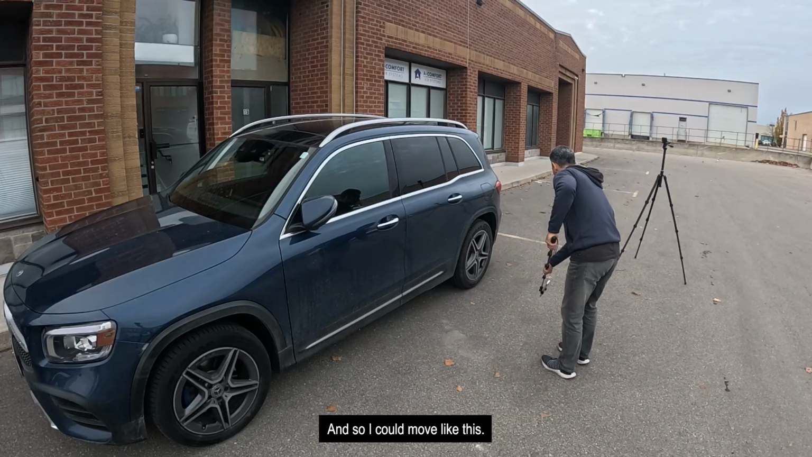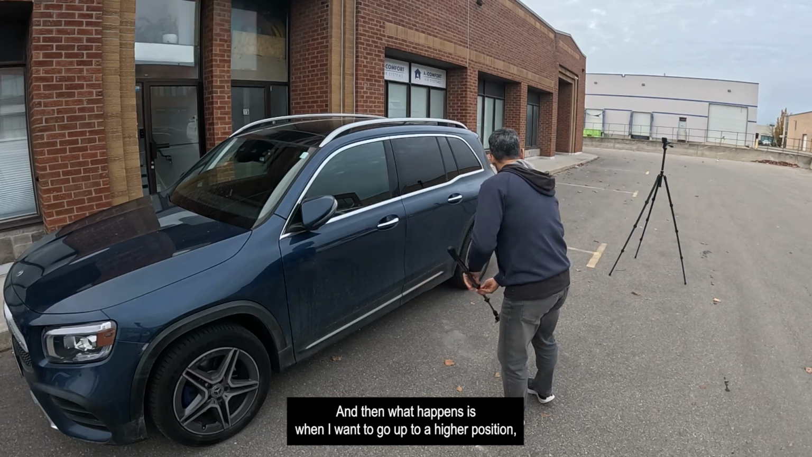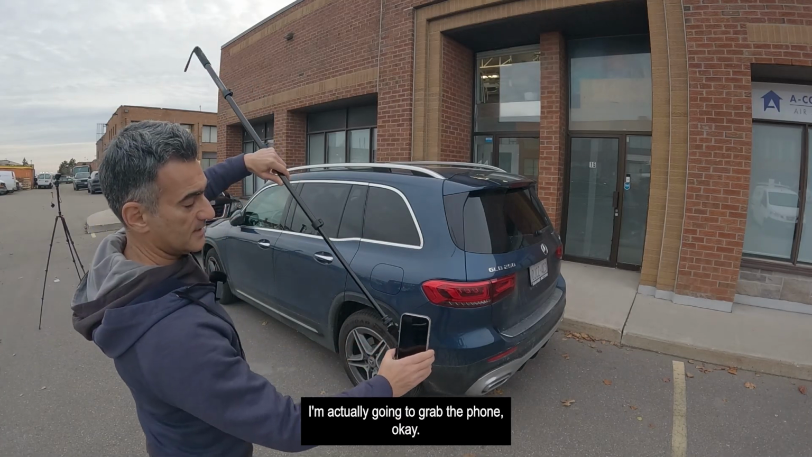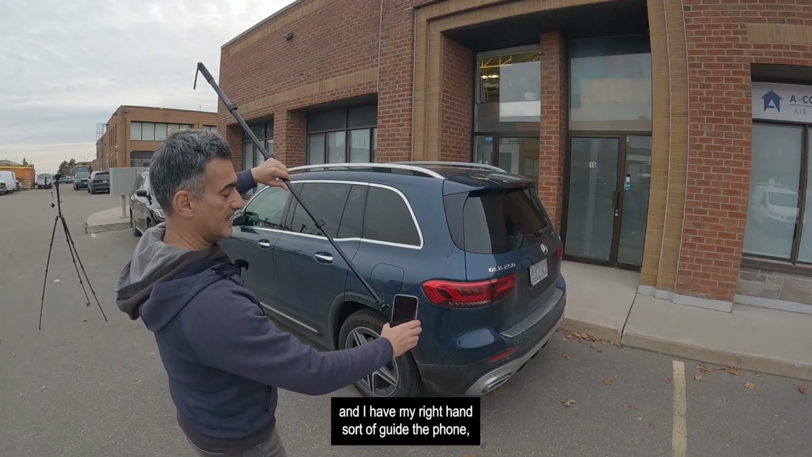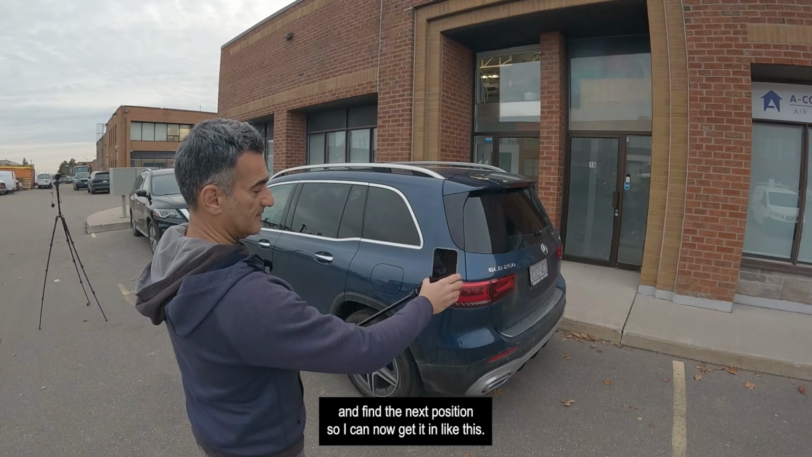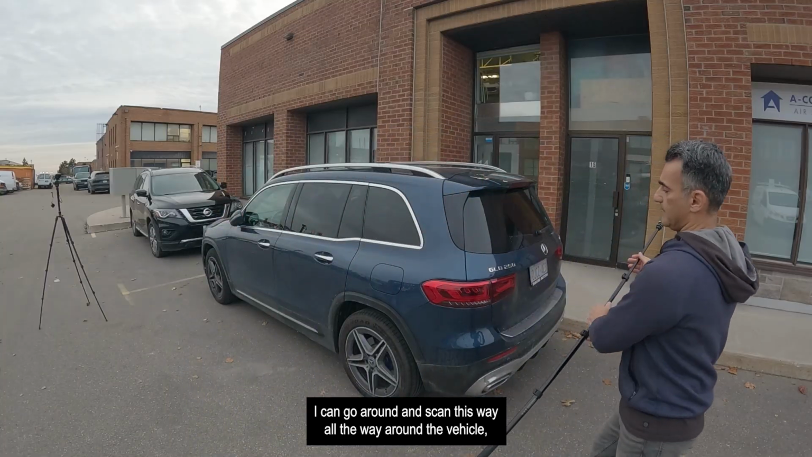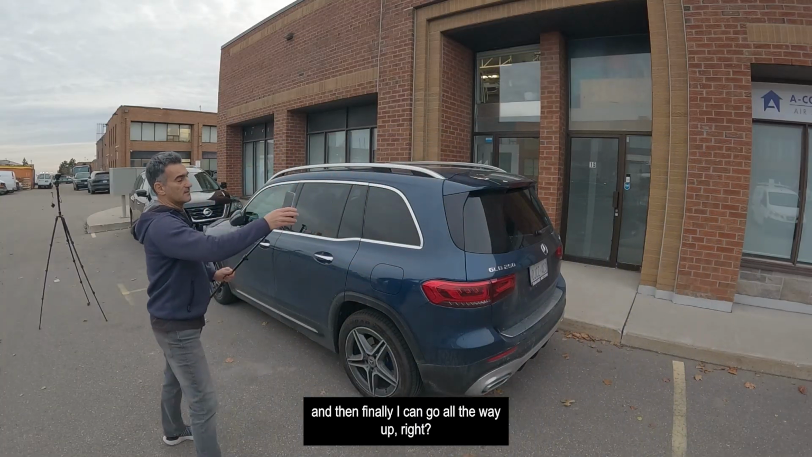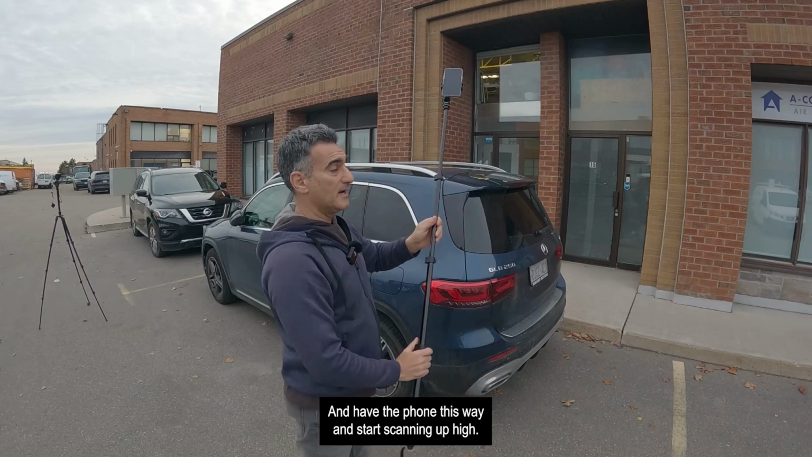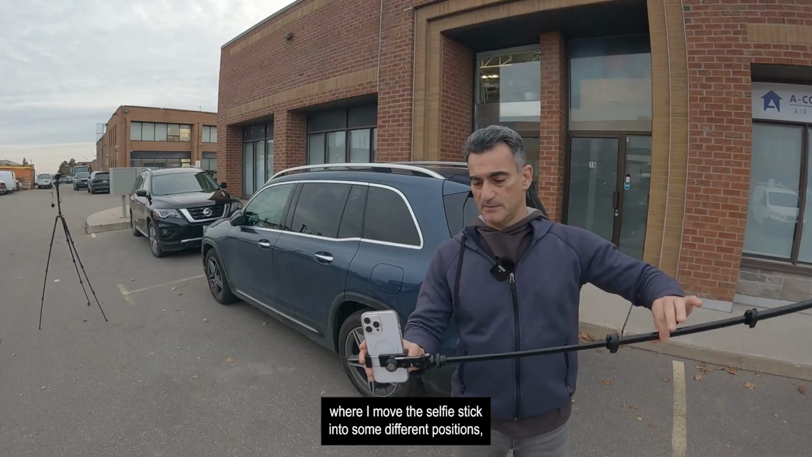So I can move like this, get down really low, go all the way around, do what I need to do. Then when I want to go up to a higher position, I grab the phone just like this, and keep scanning, with my right hand guiding the phone, and with my left hand I move the selfie stick around and find the next position. So I can now get it in like this, go around and scan this way, all the way around the vehicle, and then finally I can go all the way upright and have the phone this way and start scanning up high.